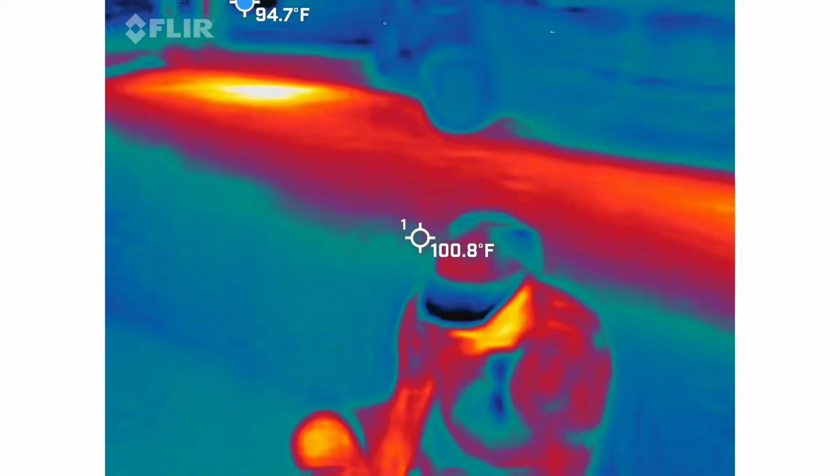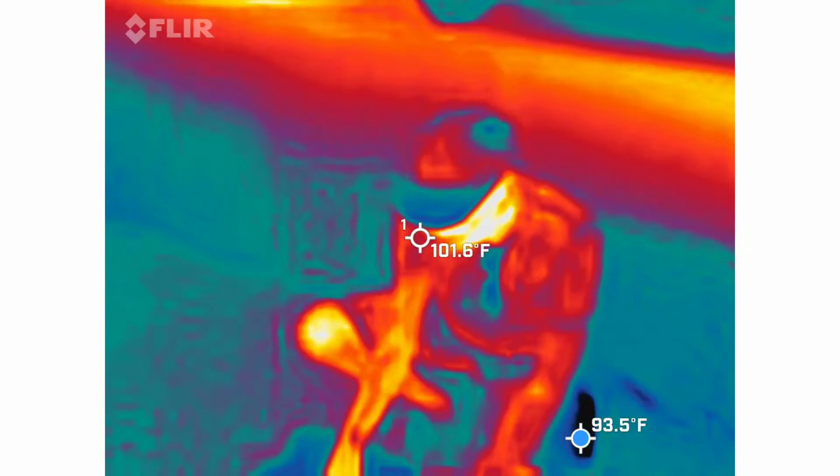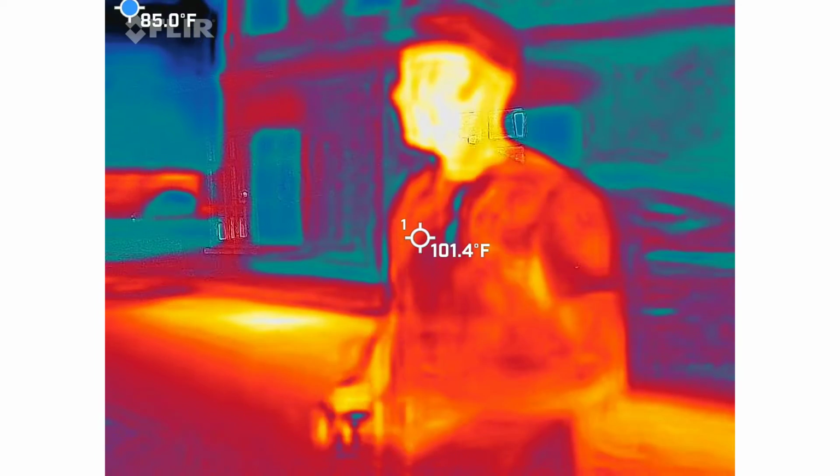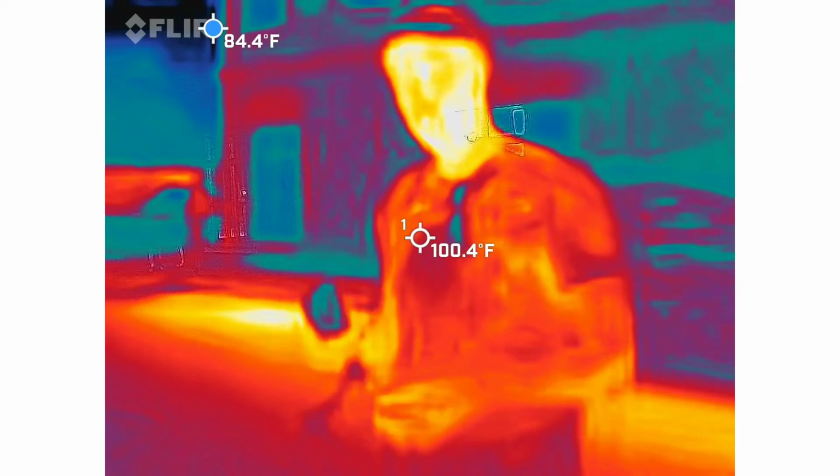Let me make sure I got the right one. Perfect. Spirit boxes. I'm going to be using a couple different spirit boxes tonight. Spirit boxes are a way for us to communicate with the dead.